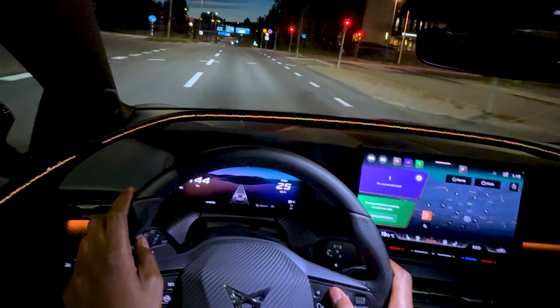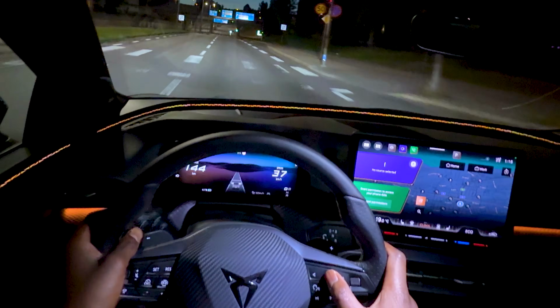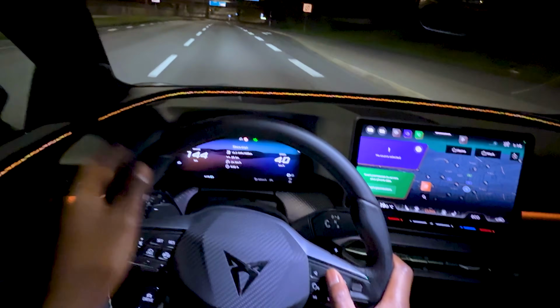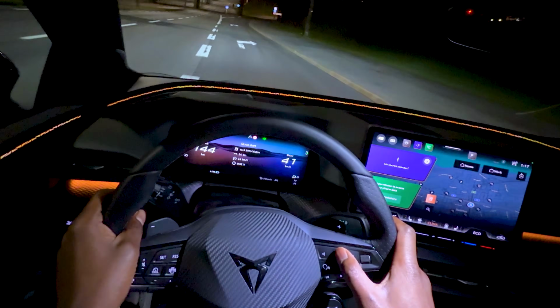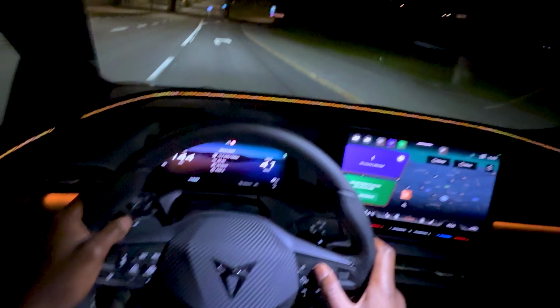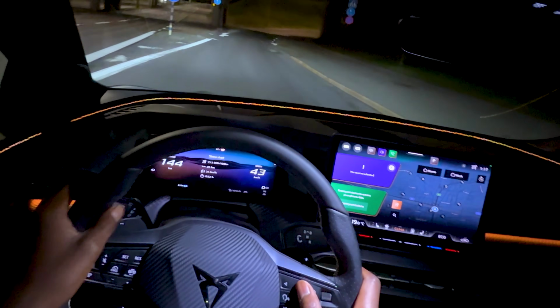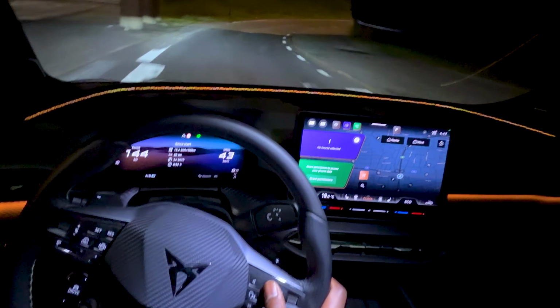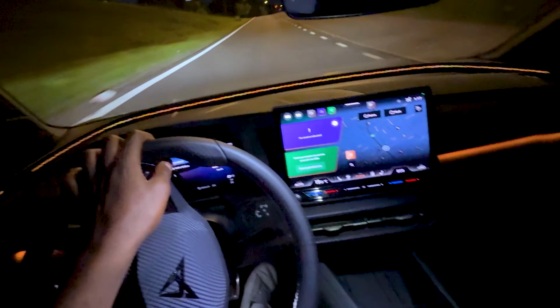I can cycle through different views. Of course, I can cycle through the automatic adaptive cruise control view here. I can go into the trip information there. In this car, I have been averaging 15.5 kilowatt hours per 100 kilometers since I've been daily driving. The range is not the strongest point for this vehicle, but the fun part, I mean, whipping it through,